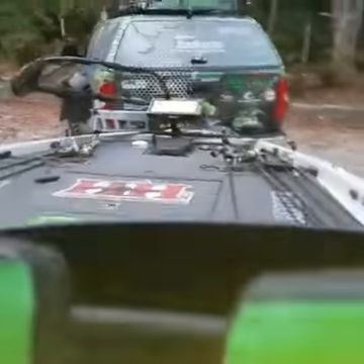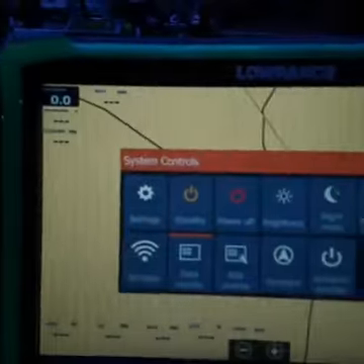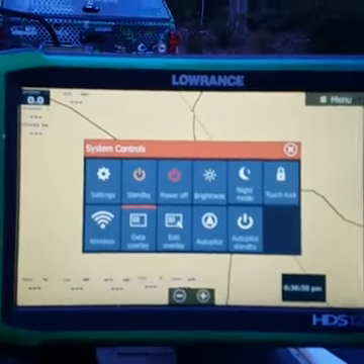So what we're going to do is jump on here and get it started. I'm going to flip you around. Let me lower the brightness here a little bit, see if that helps.